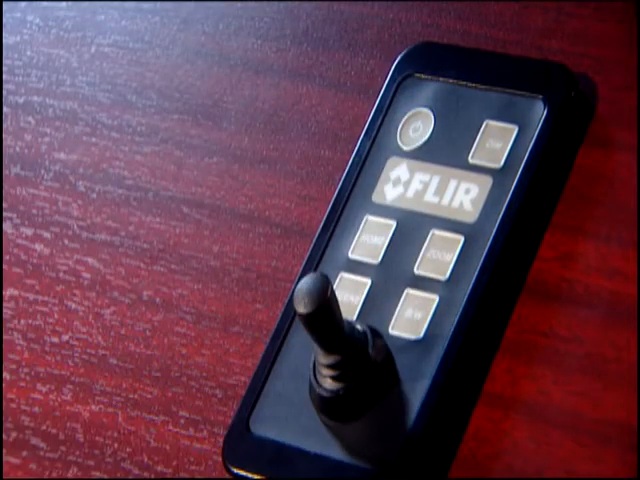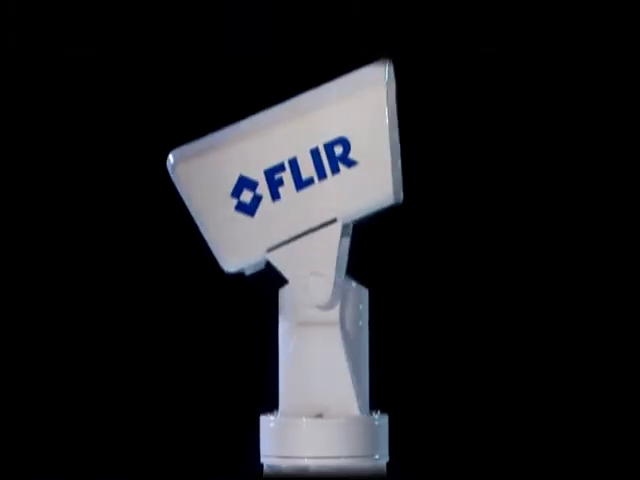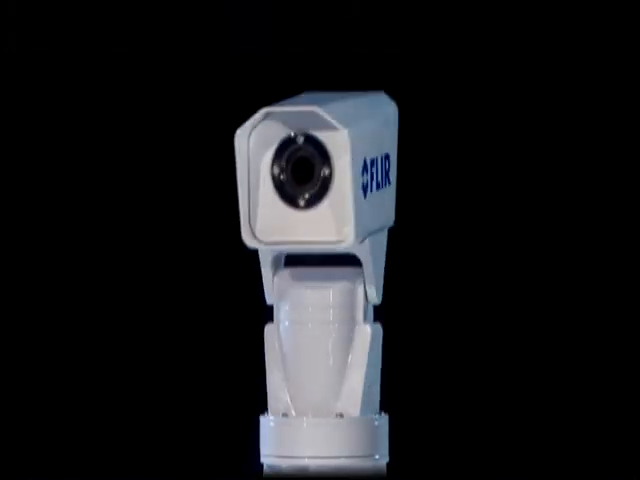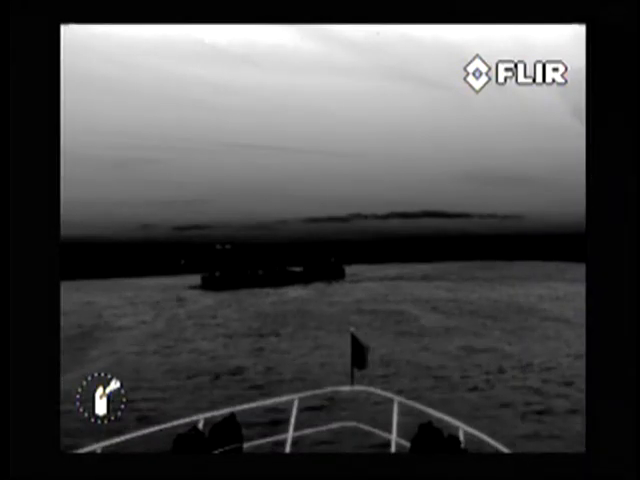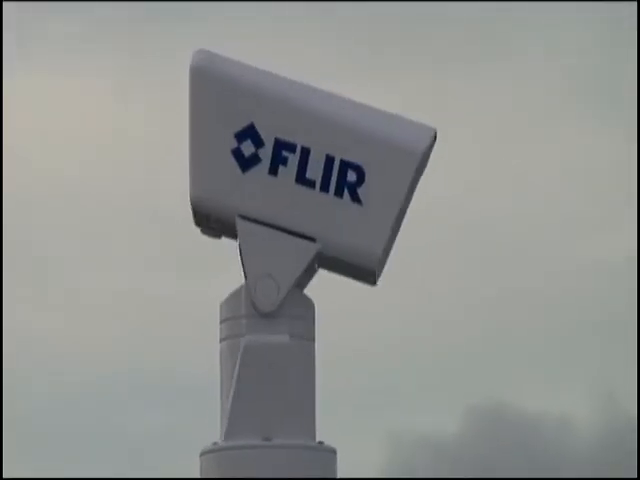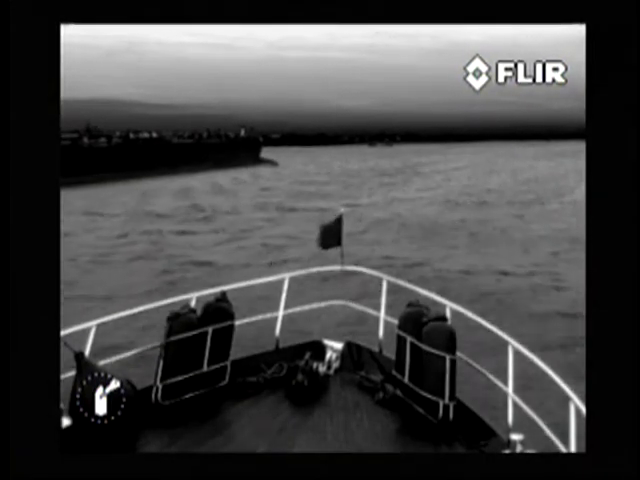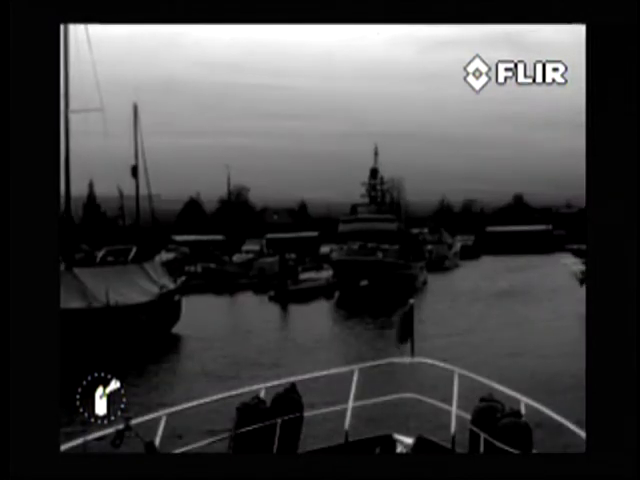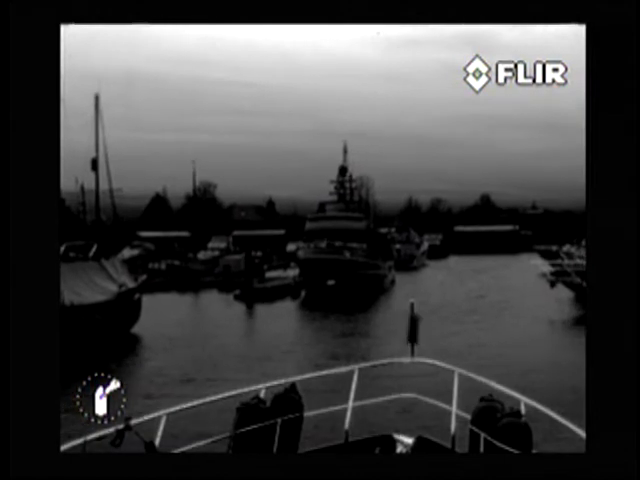The Navigator pan tilt is equipped with intuitive joystick control, which allows the captain to see approximately 180 degrees horizontal and around 45 degrees vertical. This offers superb situational awareness. The Navigator provides crisp, clear thermal imagery in total darkness and light fog or smoke. It features the same thermal imaging technology found in many of Flir's most sophisticated maritime systems, but it's packaged for users who have navigation as their primary application.